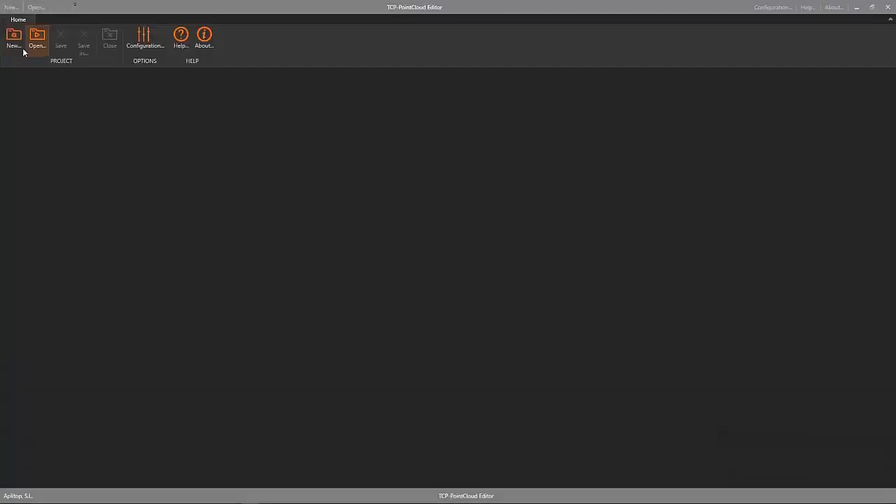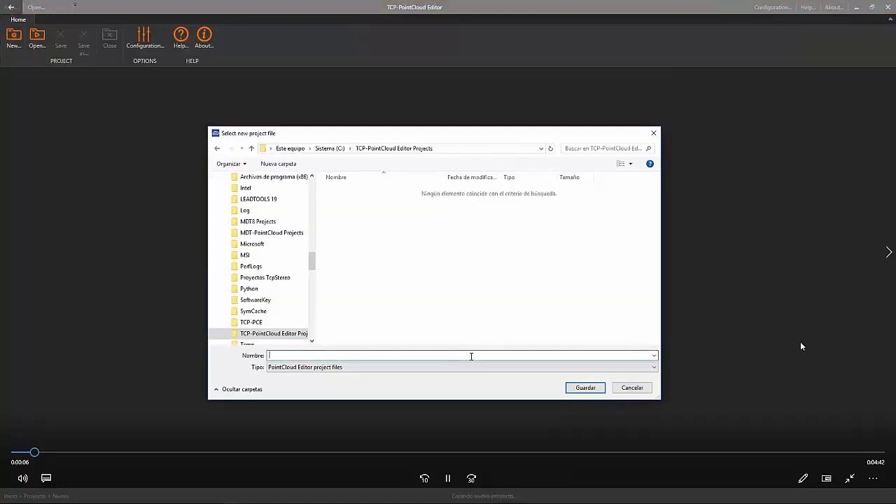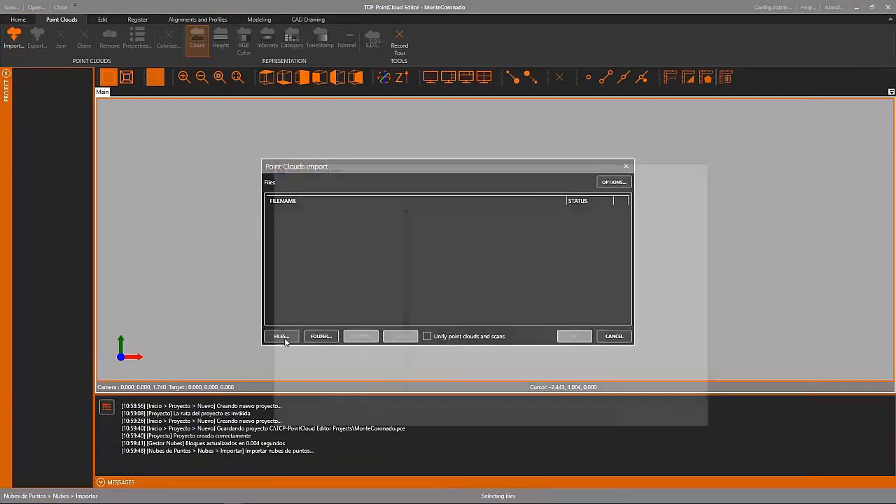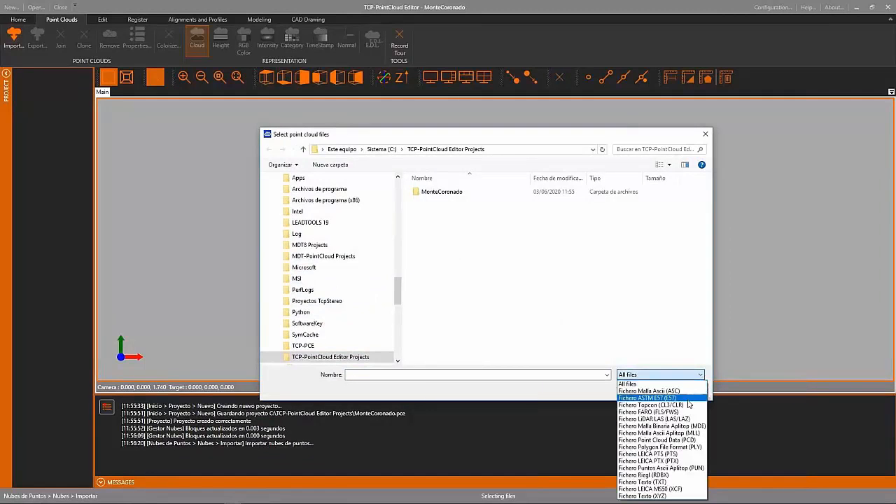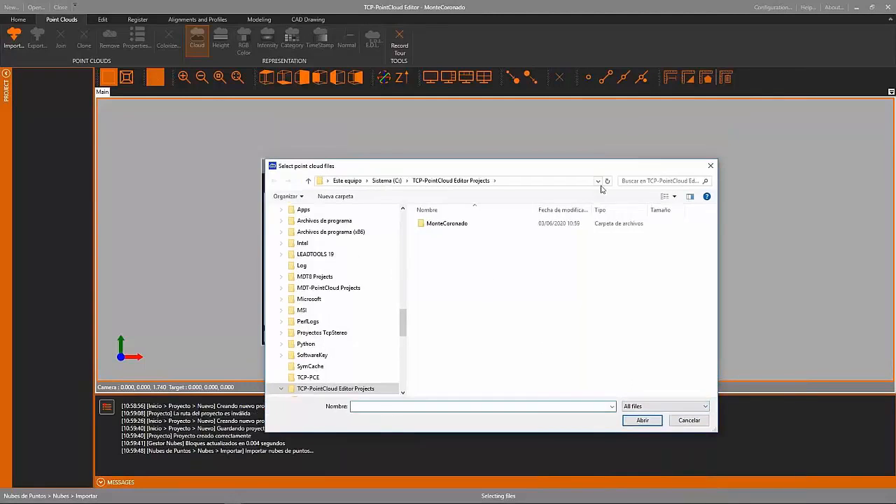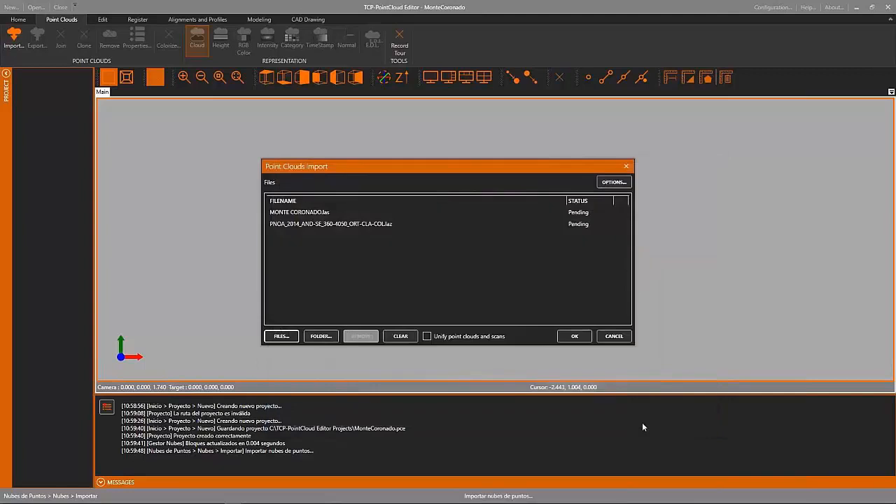In this video, we are going to see how to create a new project. We only have to set the file and folder where the project will be created. And now we are going to import the same point clouds that we saw in the previous demonstration by Antonio. We can see that our application can import a large list of file formats from Topcon, Leica, Riegl, and standard formats like LAS, for example, in this case.